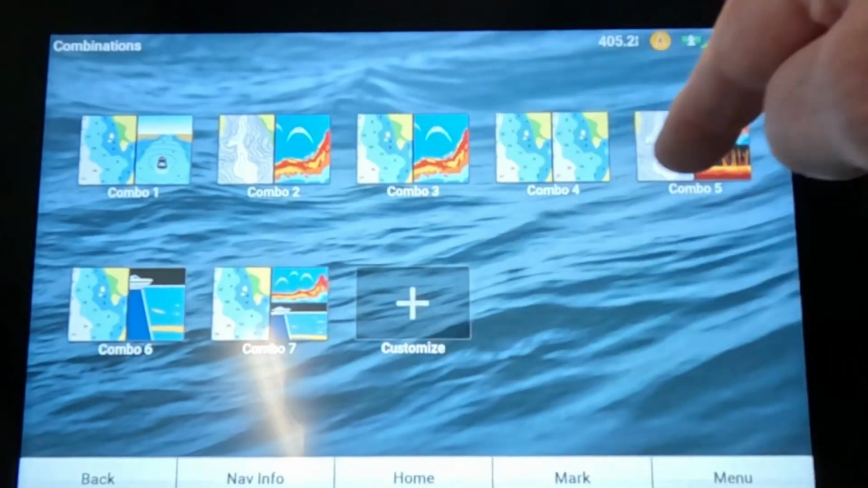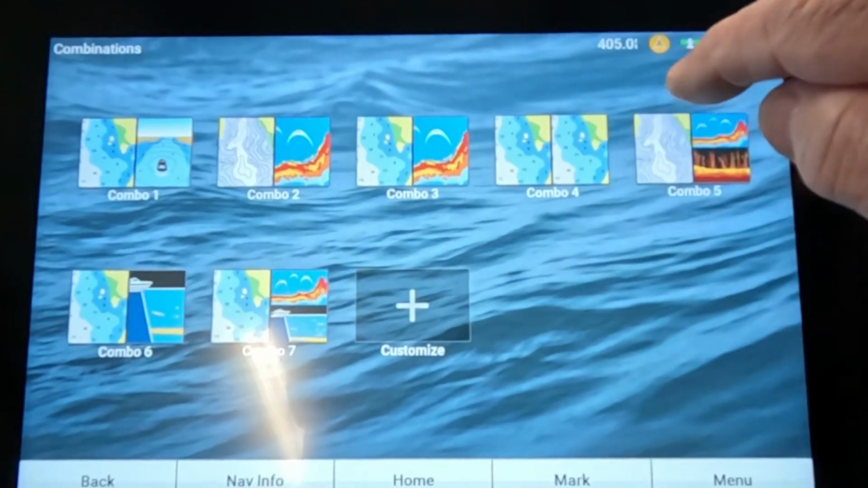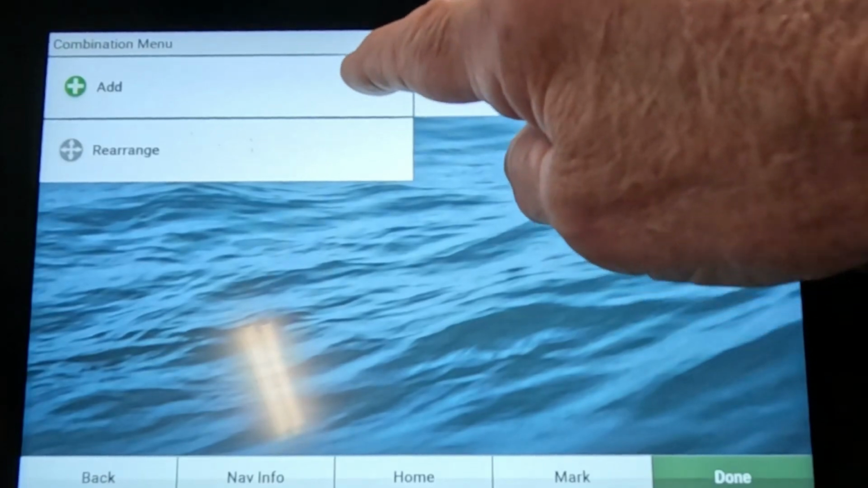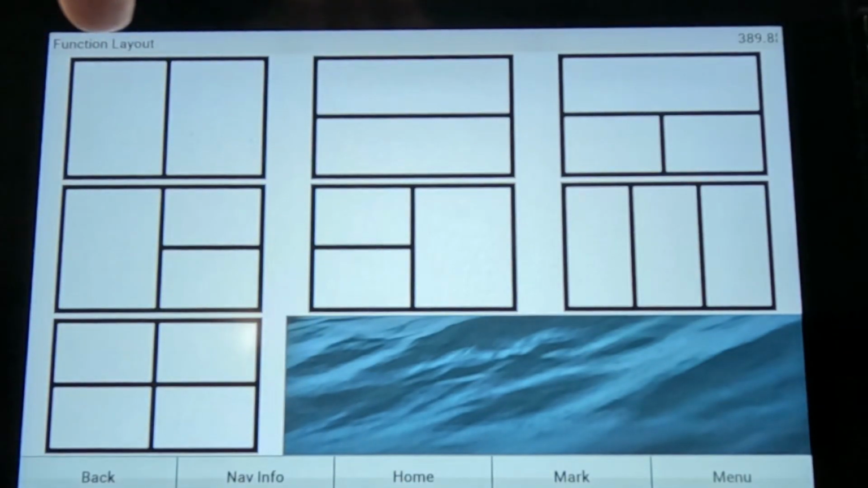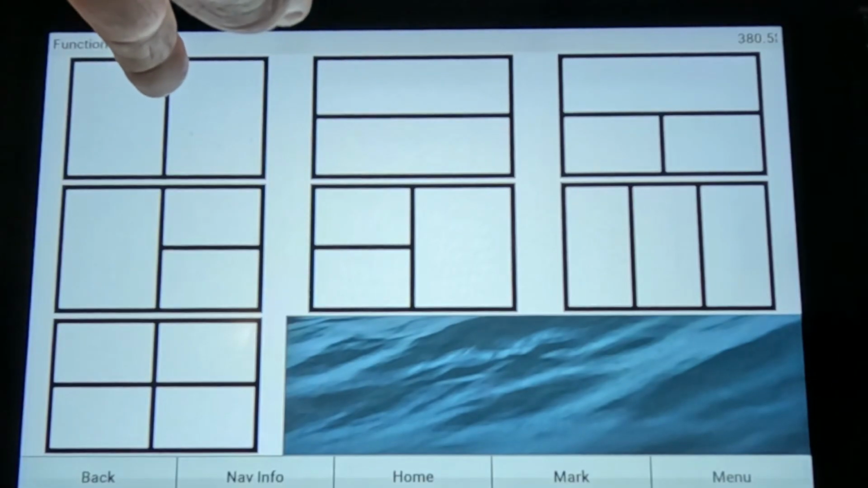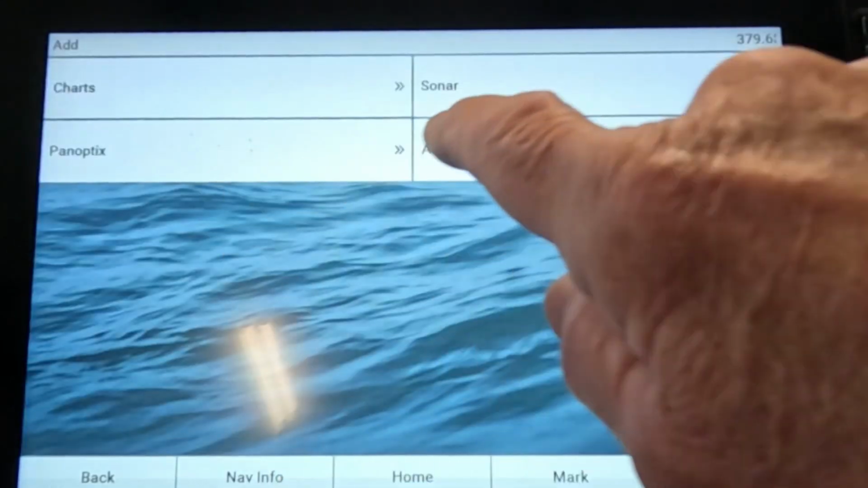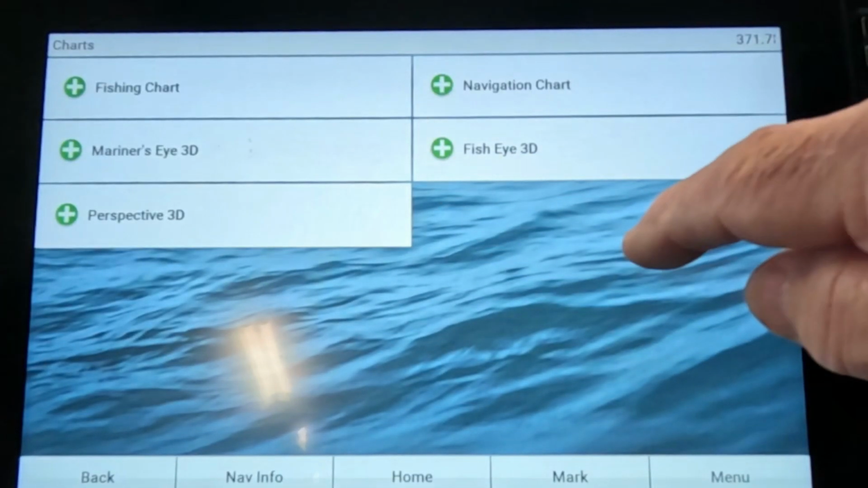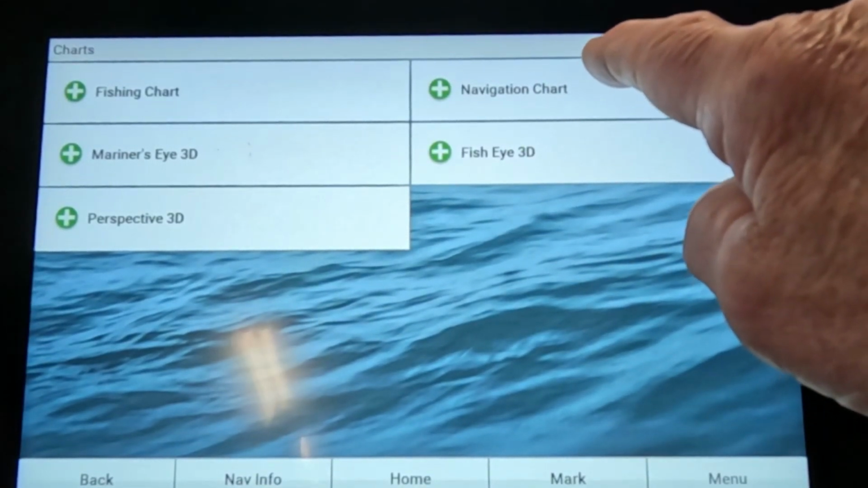Now you have a list of combos that you can use, but I don't like any of them, to be honest with you, so I just make my own. So press customize, press add. Now you can choose which way you want it to look. When I'm running down the lake, I will choose that one, and I'll put charts in the first one. I'm going to put navigation charts because that's what I'm going to be using when I'm running down the lake.